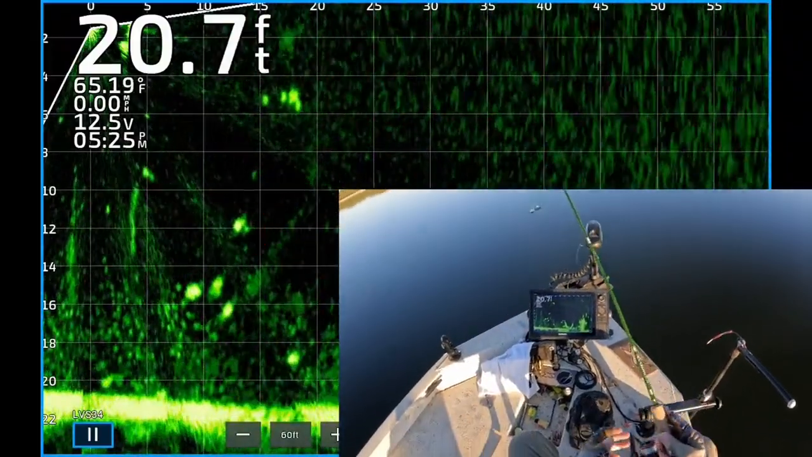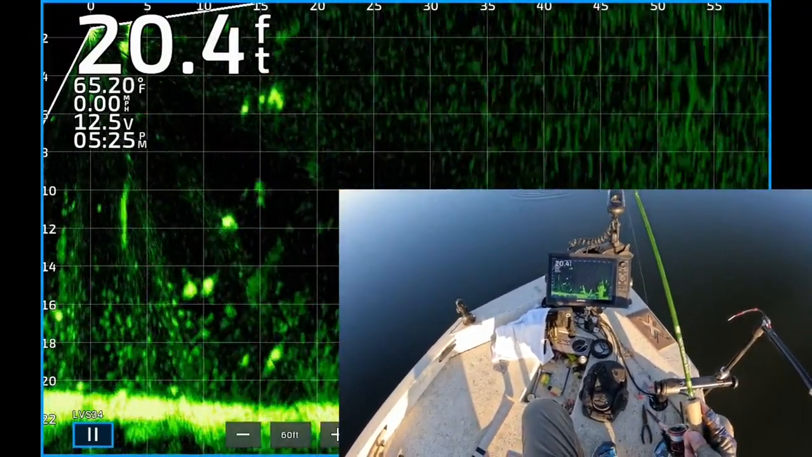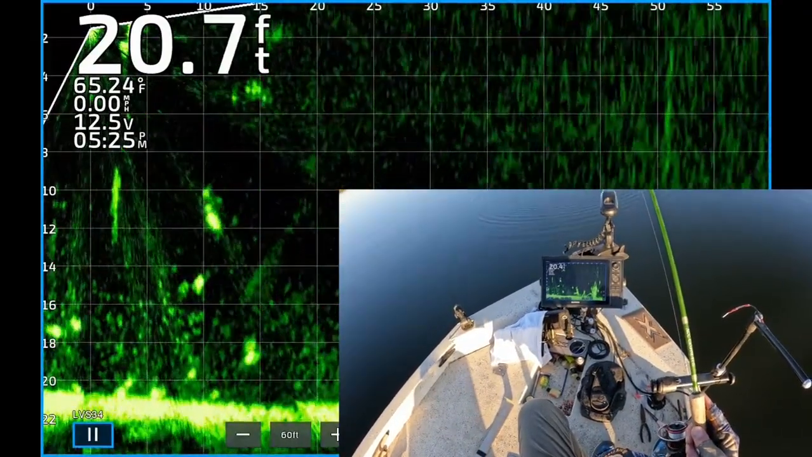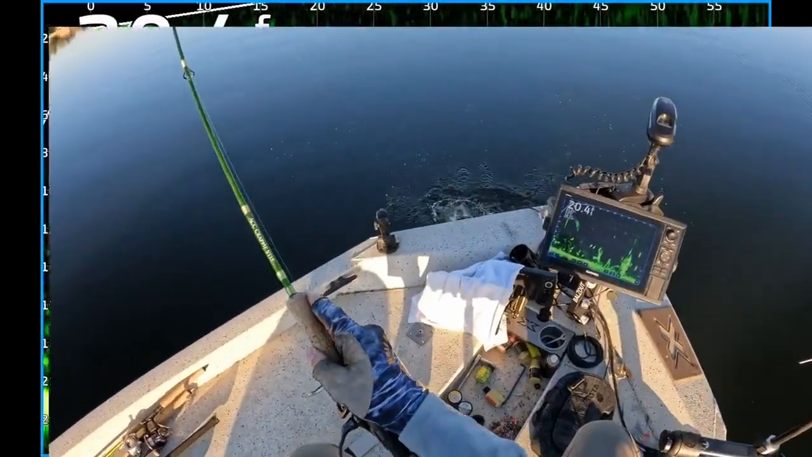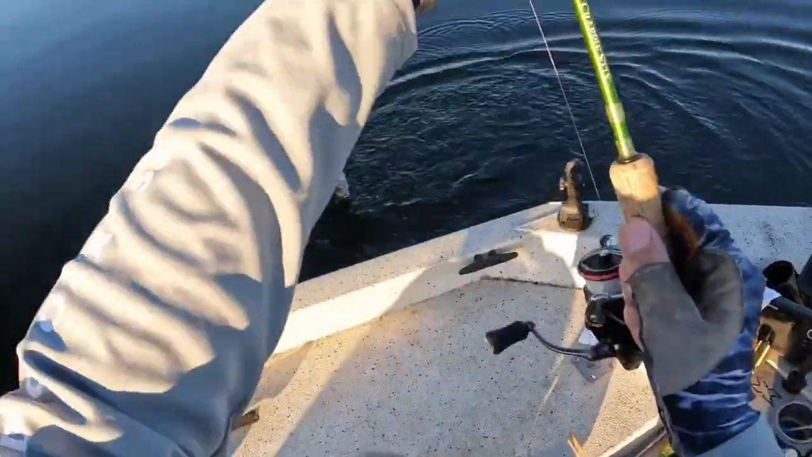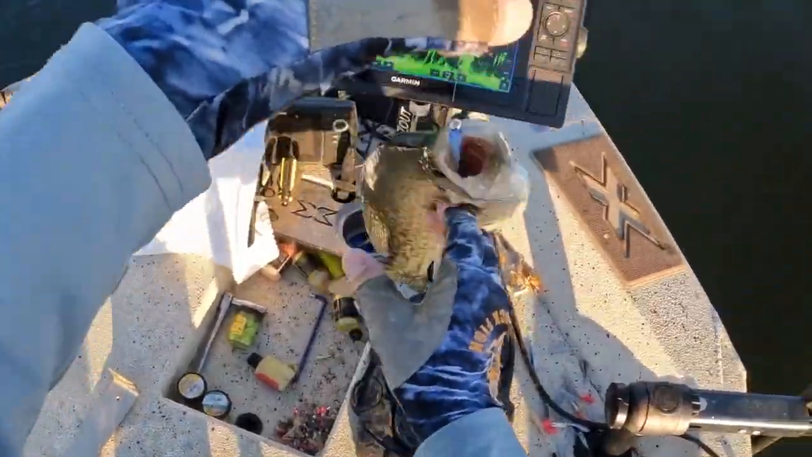There we go. There's a fish about 12 feet from the boat. There's my jig dropping down to it. There's the weight above the jig dropping down on top of the fish. He saw it. Yes! There's one, 525 right under the boat. He ate it. Feels like a good one. On the way to the boat. Man, he is a good one. Big old black crappie. Get in this boat, dude. Get in the boat.